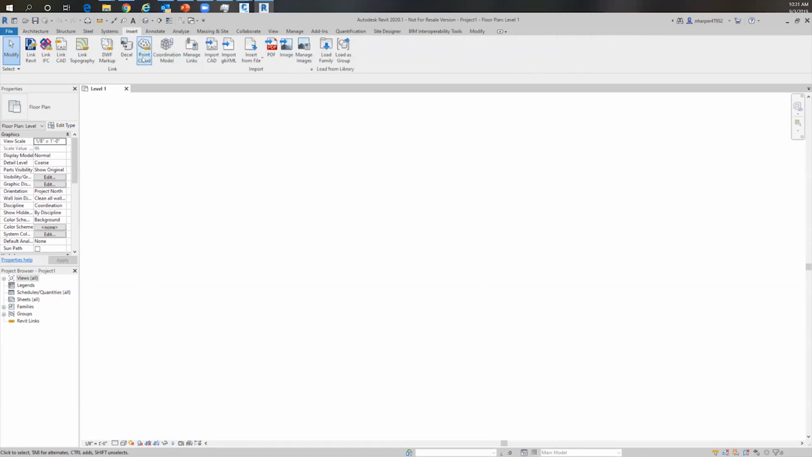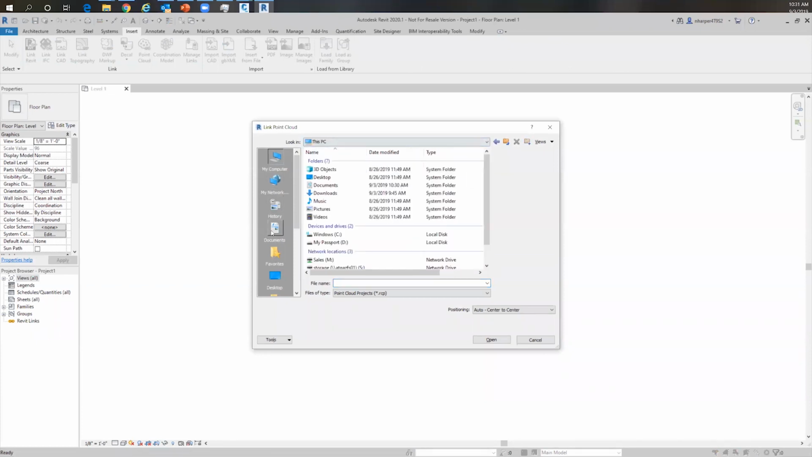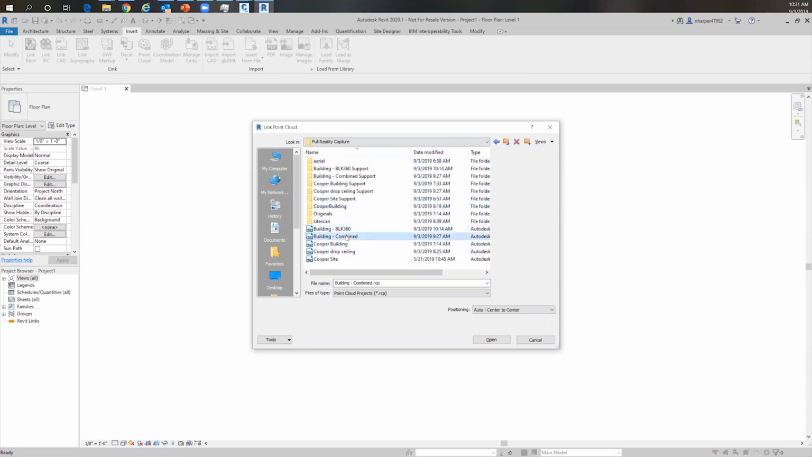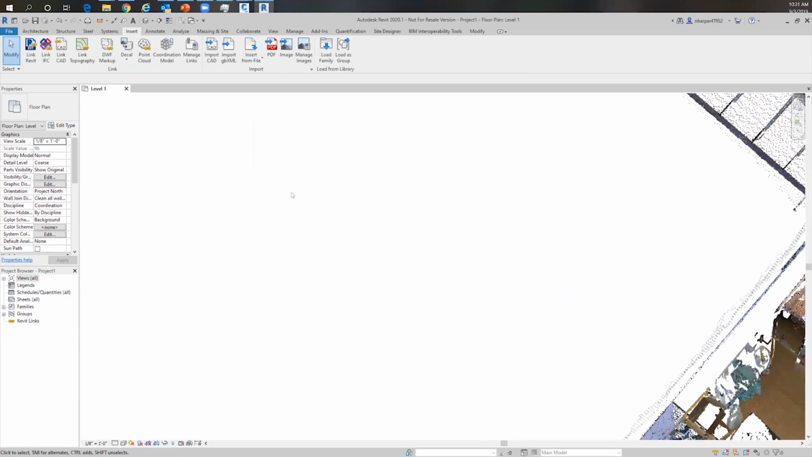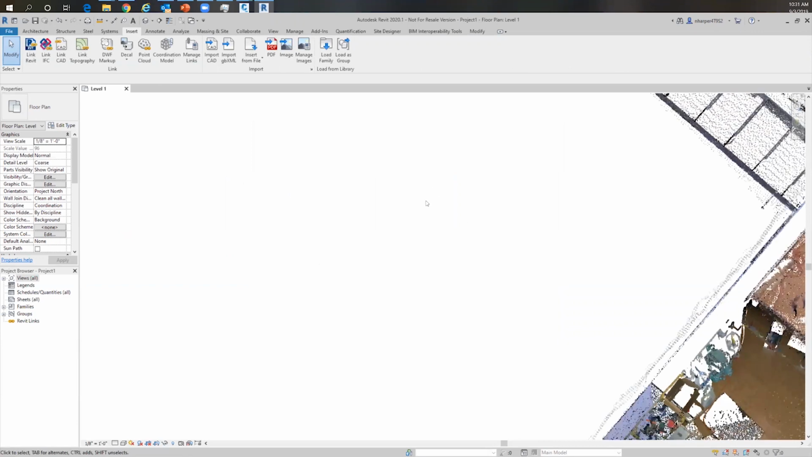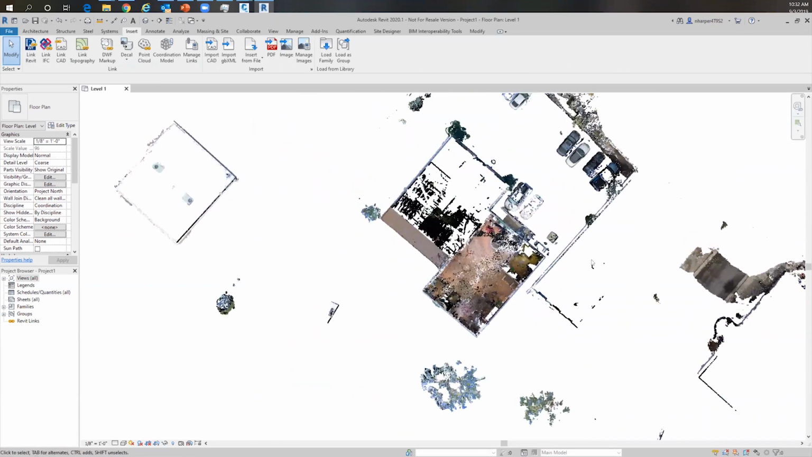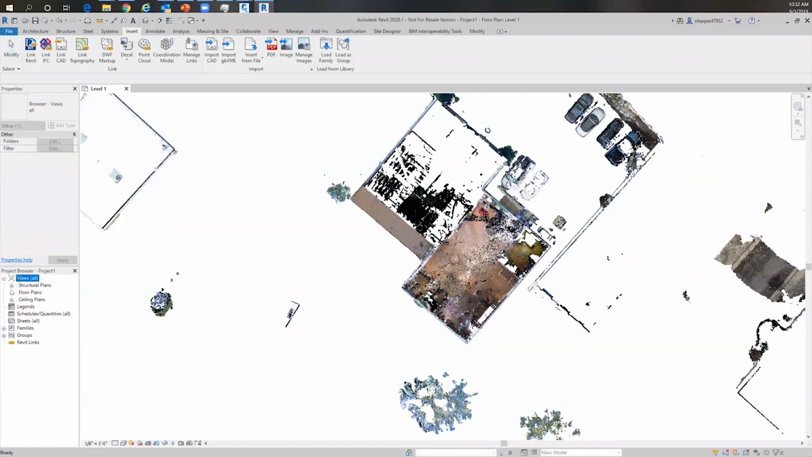So I'm going to go to Insert and go to Point Cloud and go ahead and grab our building here. And we'll give that a second. And here we can see our point cloud information inside of Revit here.